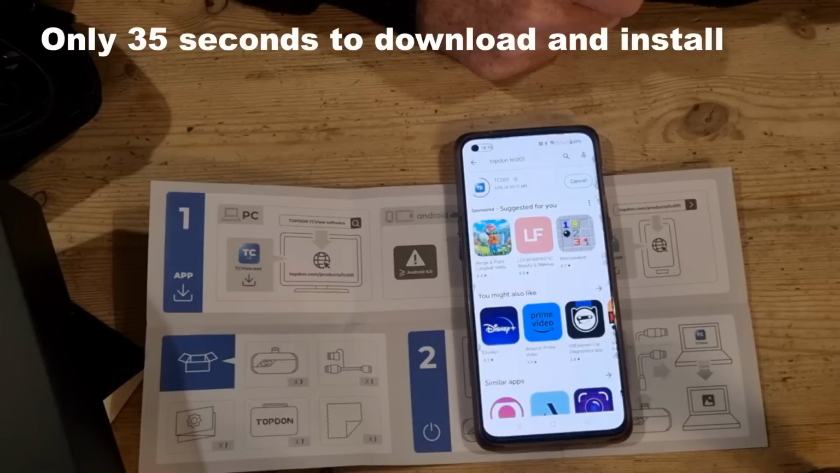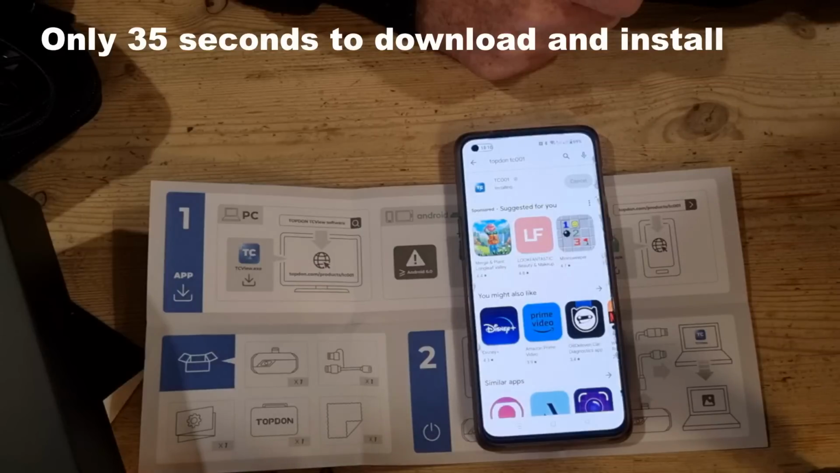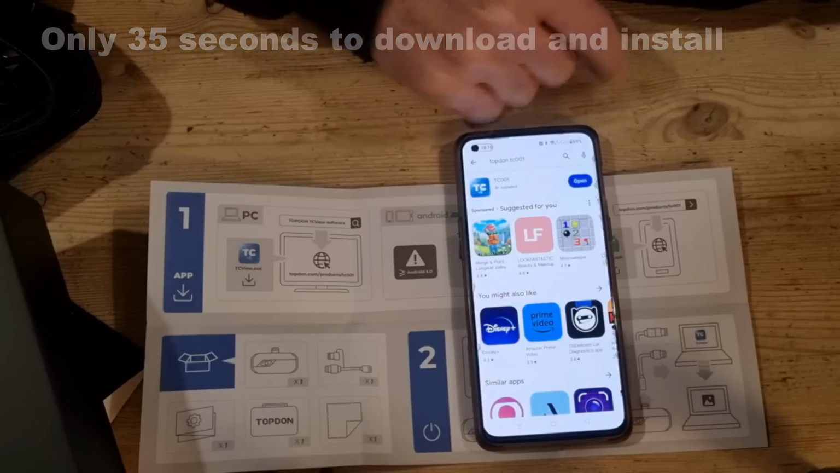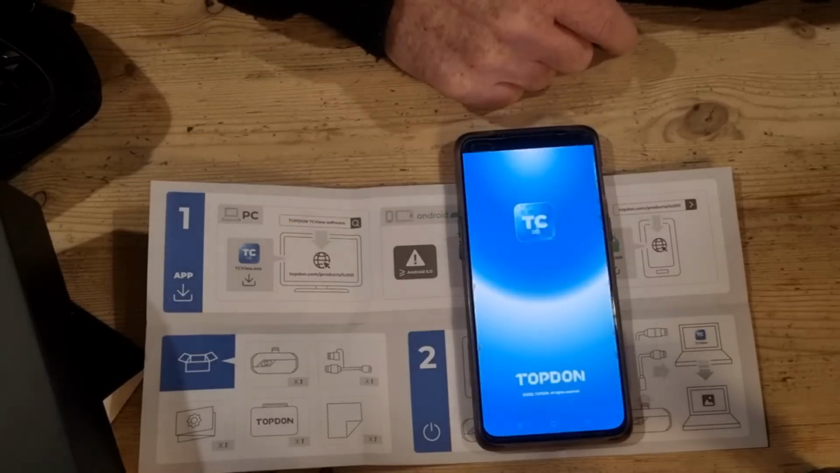Now we're not only on 5G, but our speed does vary with our internet. Installing. And this is real time, this isn't sped up. Installed. So I'm going to quite simply open it.